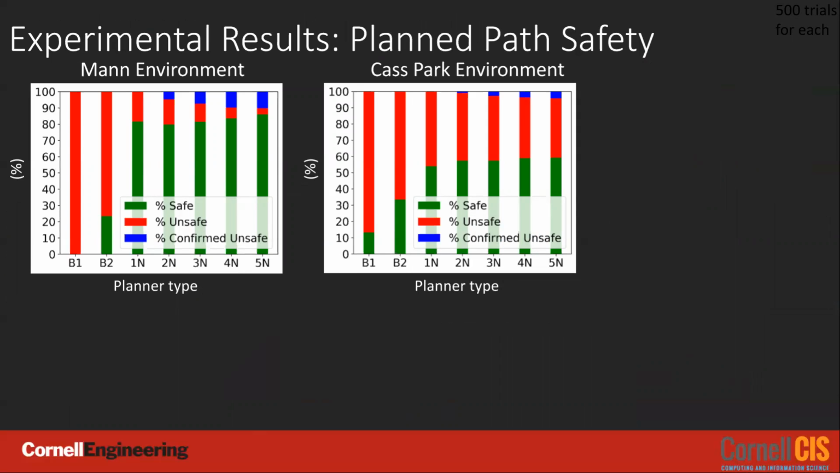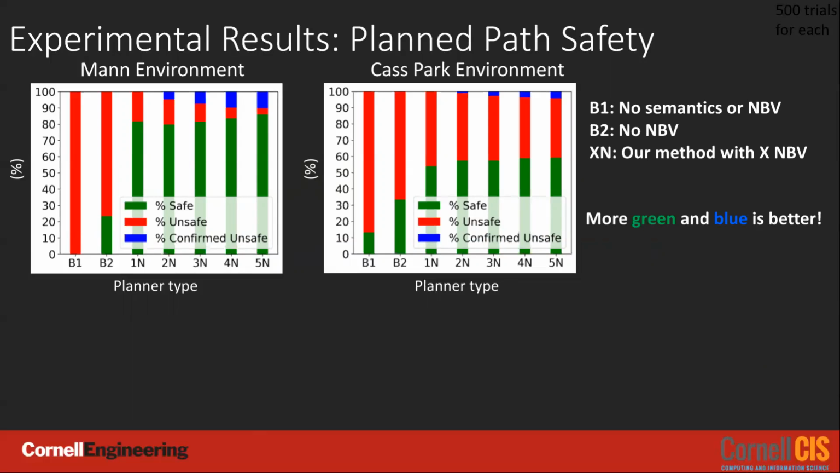What you see are stacked bar graphs showing the safety performance of the baseline planners and our planner. The x-axis shows the planner types. The first two are baselines, and 3 through 7 are planners with increasing amounts of next best view measurements. The y-axis is in percentage, with green as a safe path is taken, red as an unsafe path is taken, and blue as all paths are confirmed unsafe, so no path was taken. More green and blue is better.